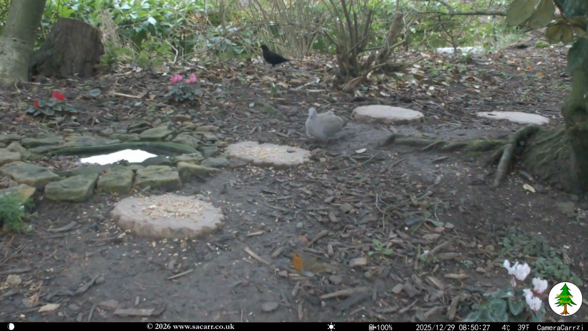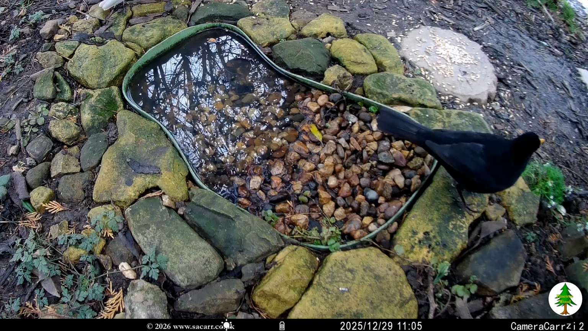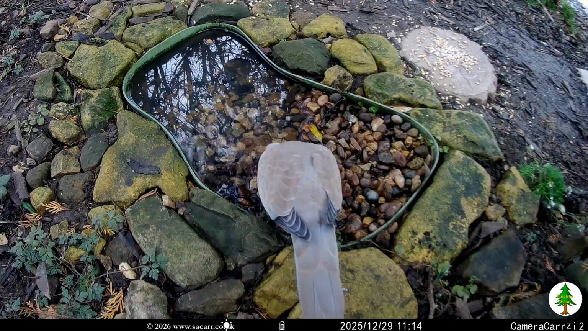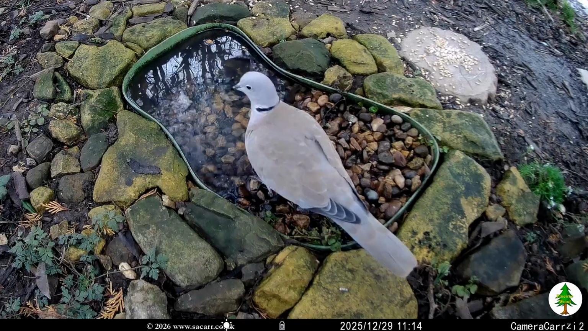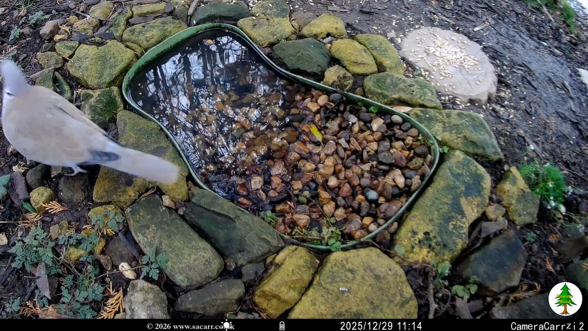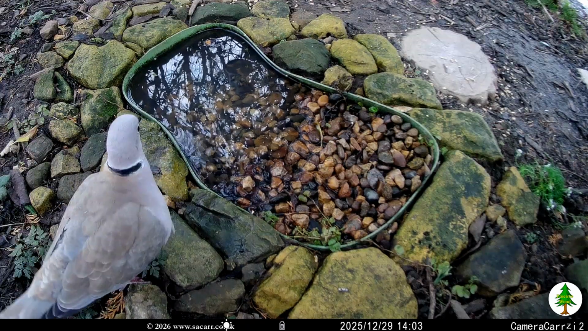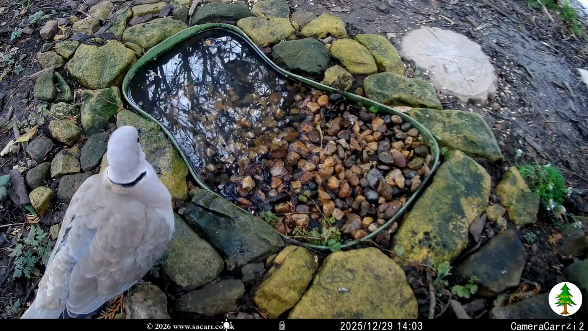By 8:50, there was a robin, dove and blackbird in view. A couple of minutes later, a bluetit turned up, but didn't stay long. Camera 2 caught the male blackbird at the pond just after 11 a.m. About 10 minutes later, the dove turned up at the pond. Camera 2 caught nothing else until just after 2 p.m, when the scruffy-looking dove arrived.